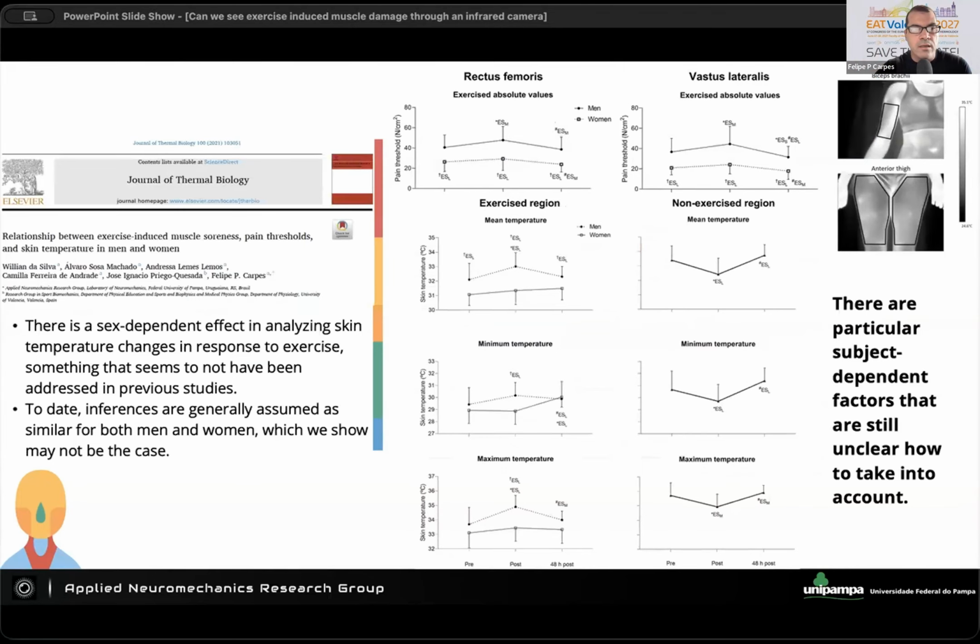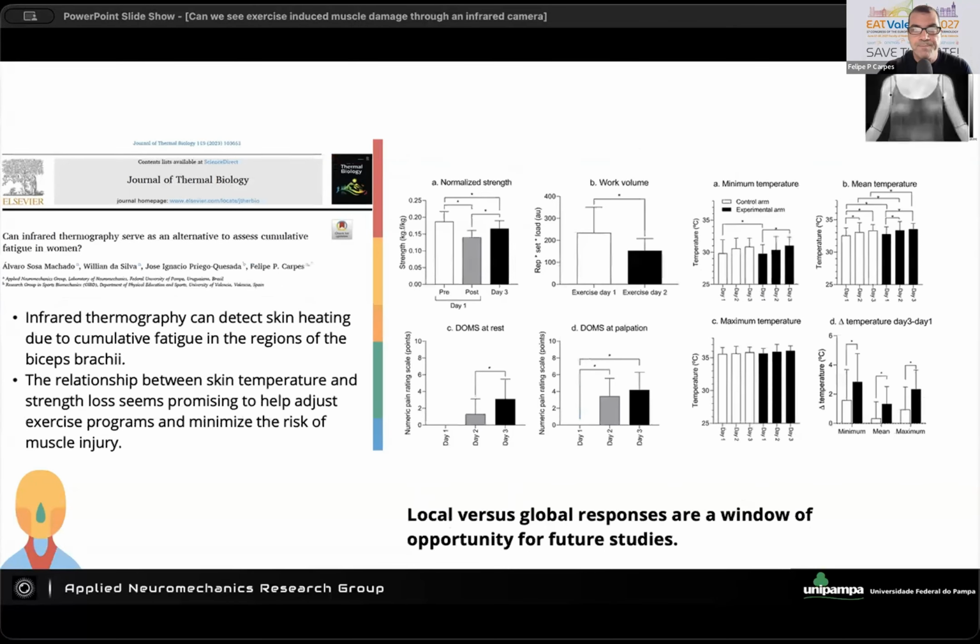More recently, we also performed some experiments comparing men and women and trying to relate the skin temperature outcomes with the pain thresholds, for example. And we found that there are some subject dependent factors that are still unclear. So there are some differences between men and women that we should be aware of, and also the way that we quantify soreness using visual scales or the pain threshold using mechanical stimuli.